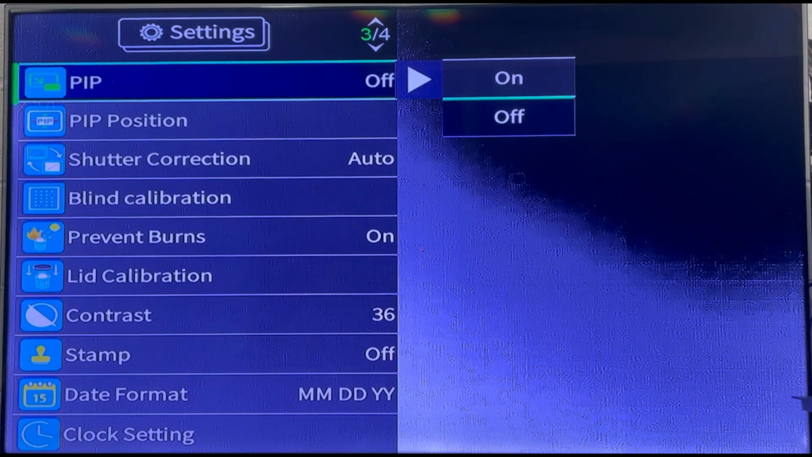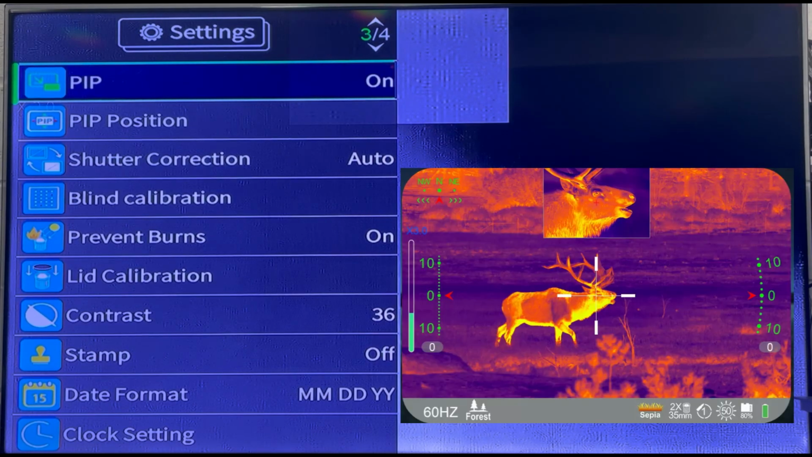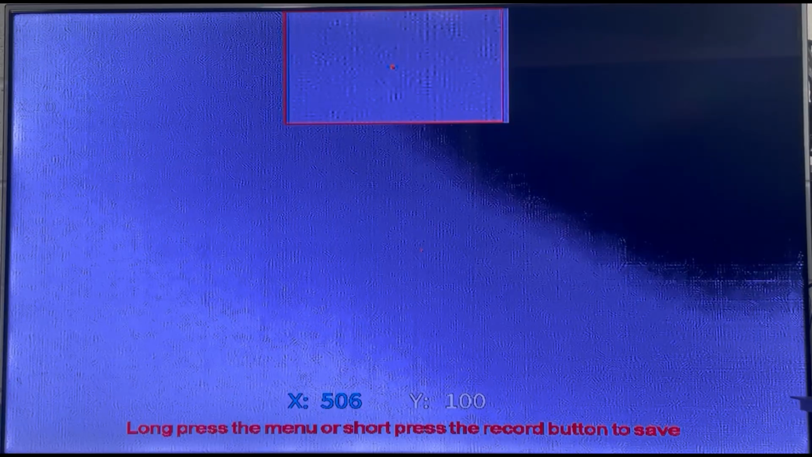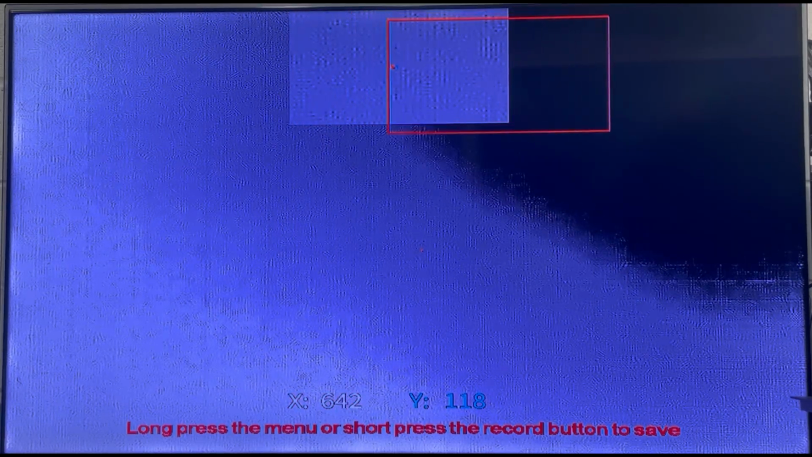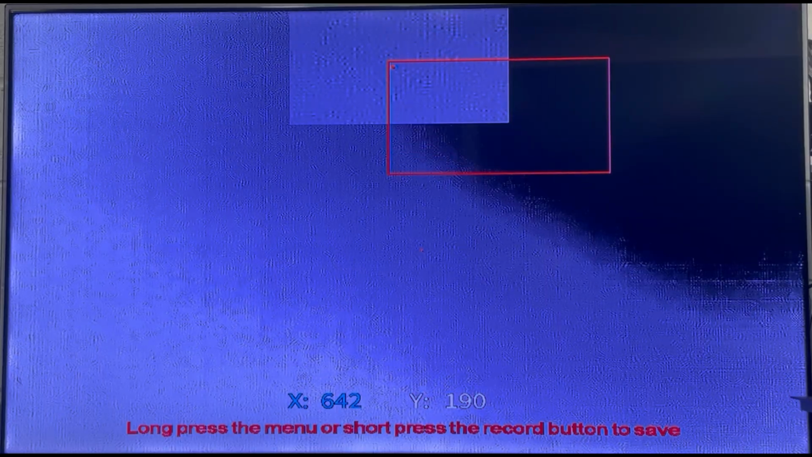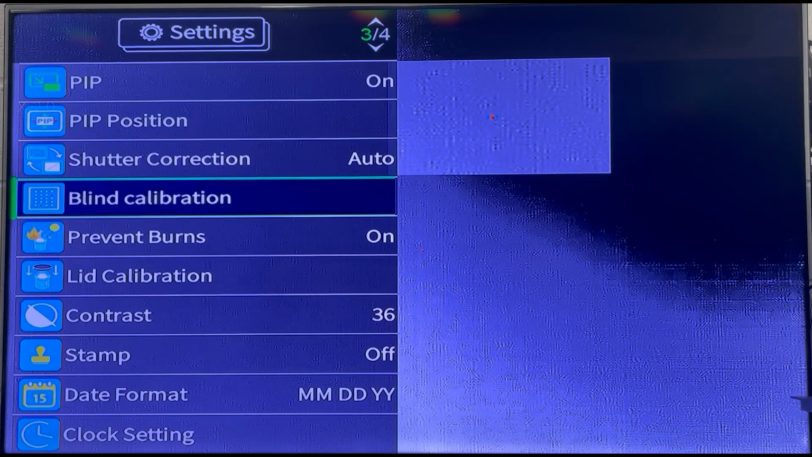PIP, also known as picture-in-picture, gives you a nice little zoomed-in screen of your target. PIP position. It doesn't have to be at the default top center. PIP position allows you to change the positioning of that square to wherever you like. Shutter correction. The device does this automatically, but if for whatever reason you want to do it manually, you have the option to.